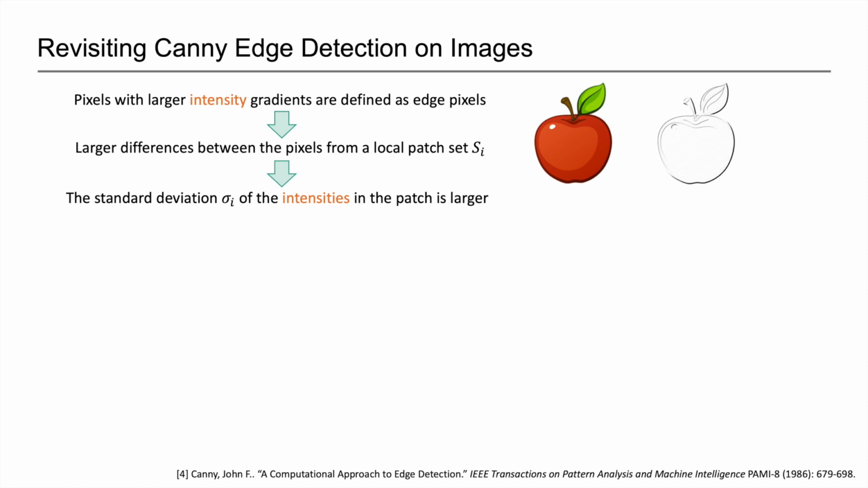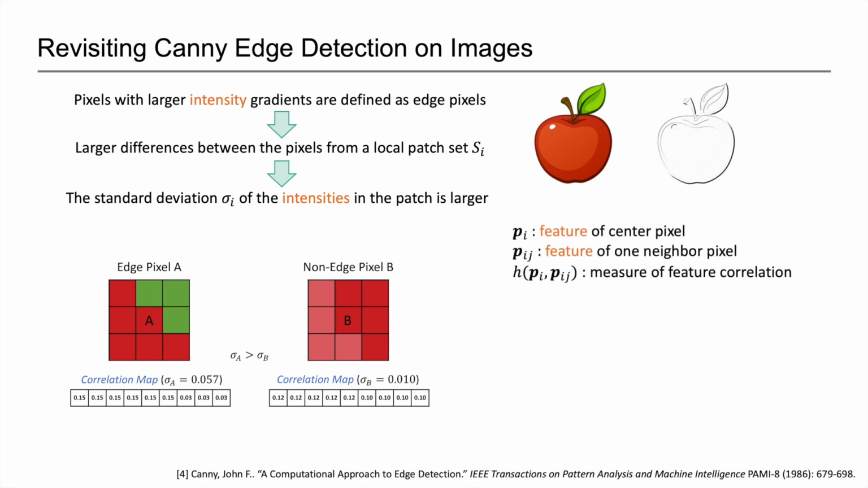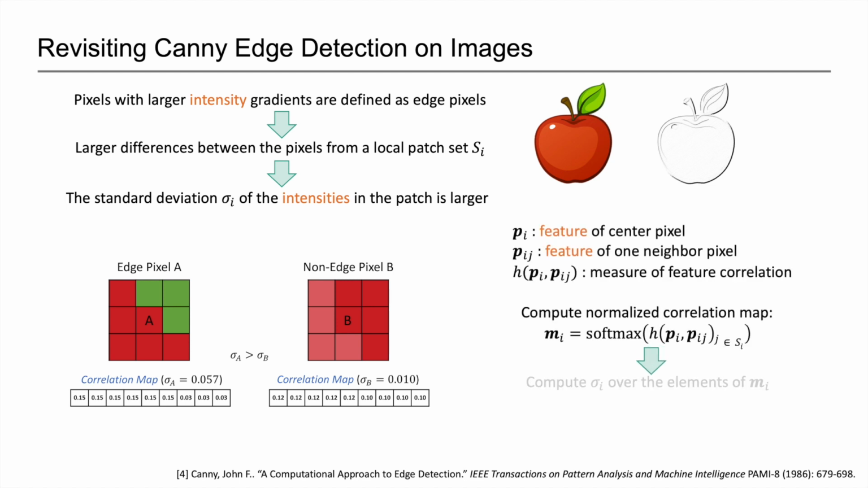We further generalize beyond pixel intensities to any per-pixel features with a measure of feature correlation, H, defined between the center pixel and its neighbor pixel. A normalized correlation map, M_i, can be computed between the center pixel and its neighbors for all points. Then the standard deviation, sigma_i, is computed over the elements of each normalized correlation map, and pixels with larger standard deviations are selected as edge pixels.